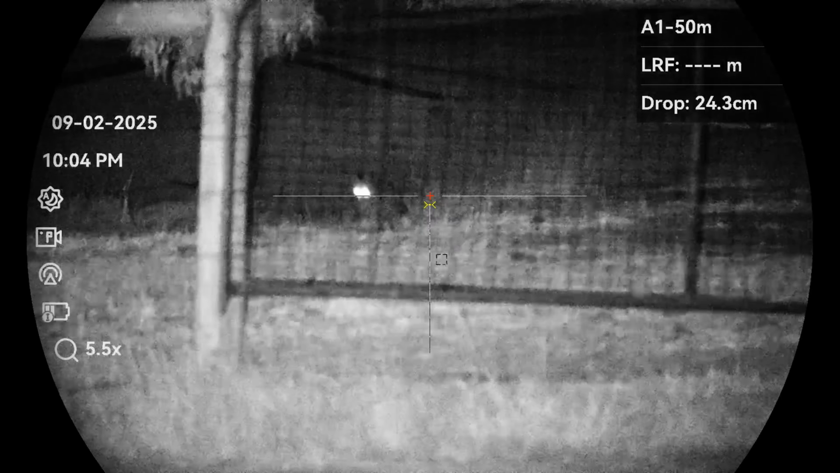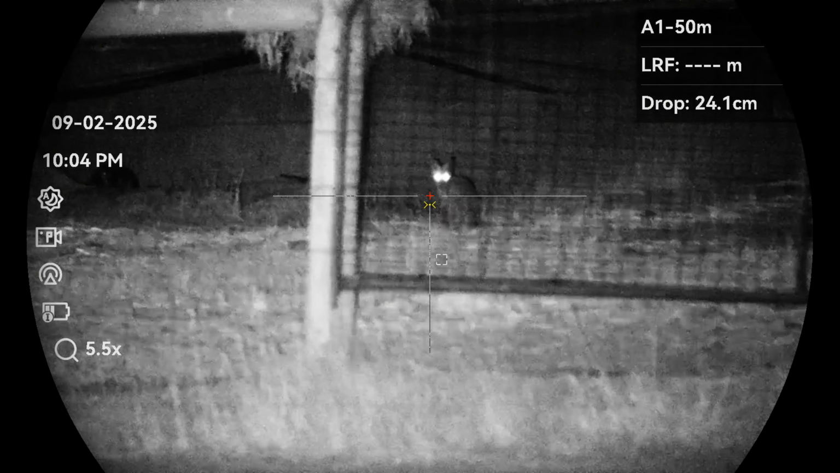A couple of bonus foxes here from a few weeks ago.